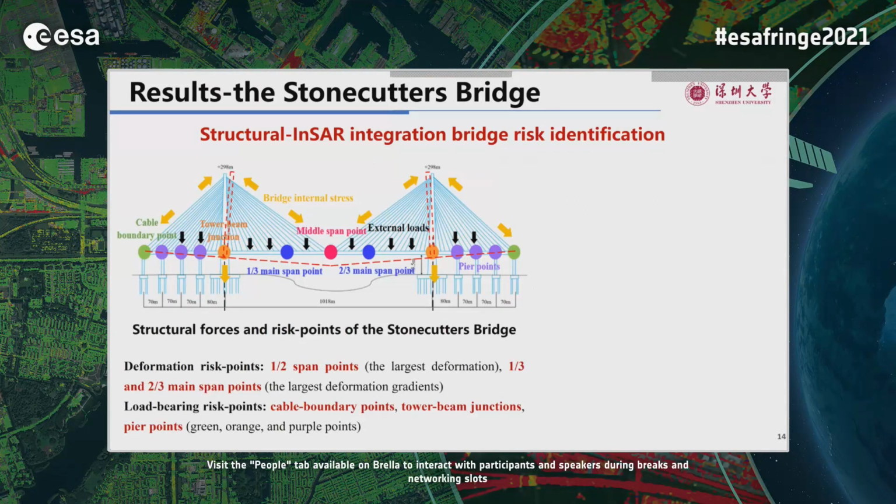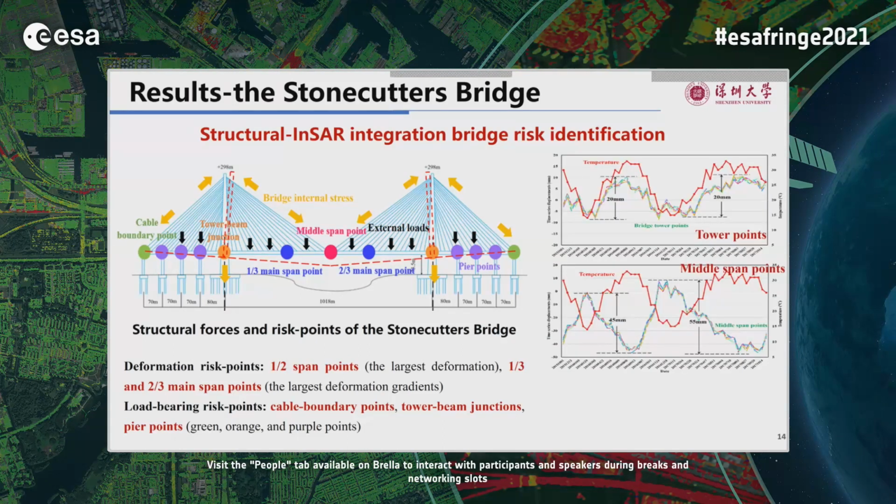According to the mechanics model, although the deformation of the cable boundary points, tower beam junctions, and pier points are small, these points are also selected as the structural risk points because these are the main load-bearing points on the bridge.